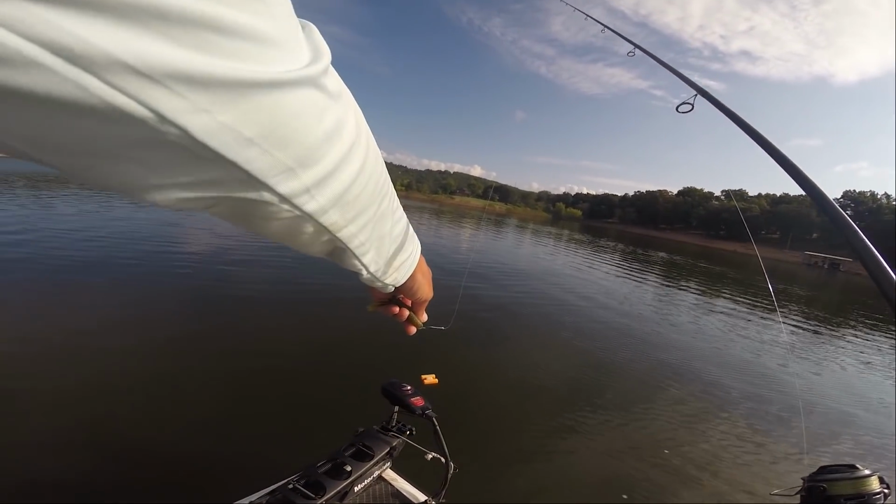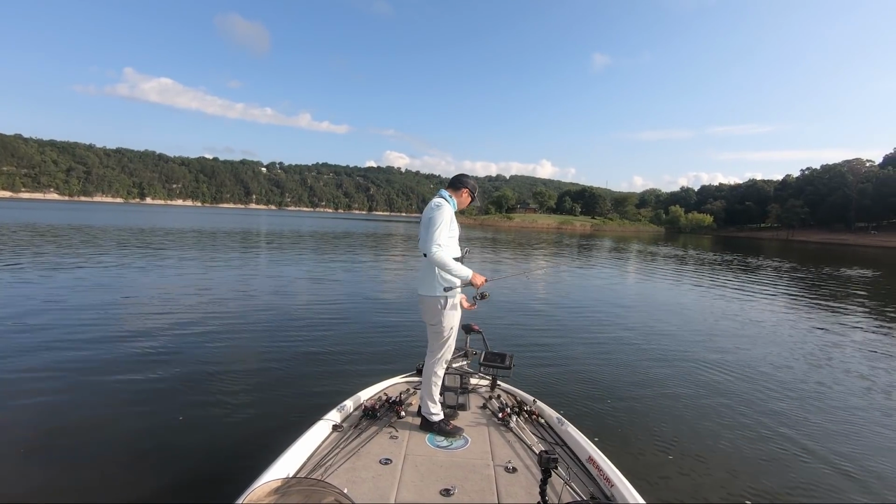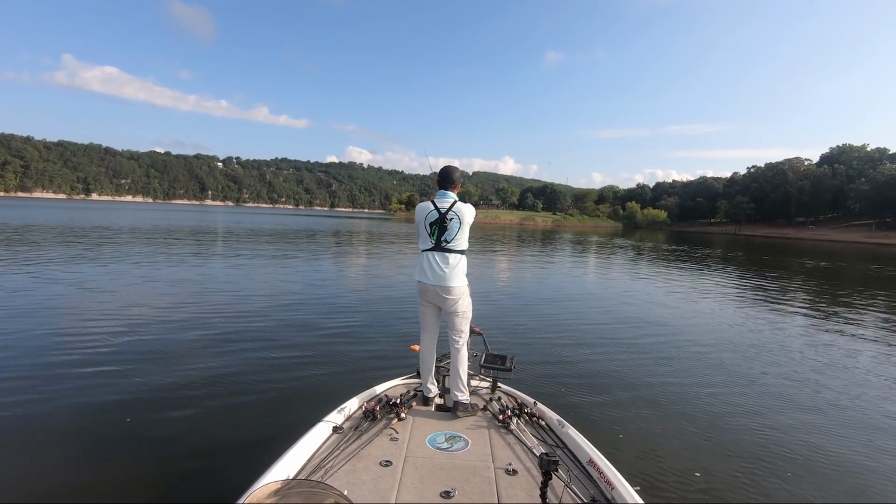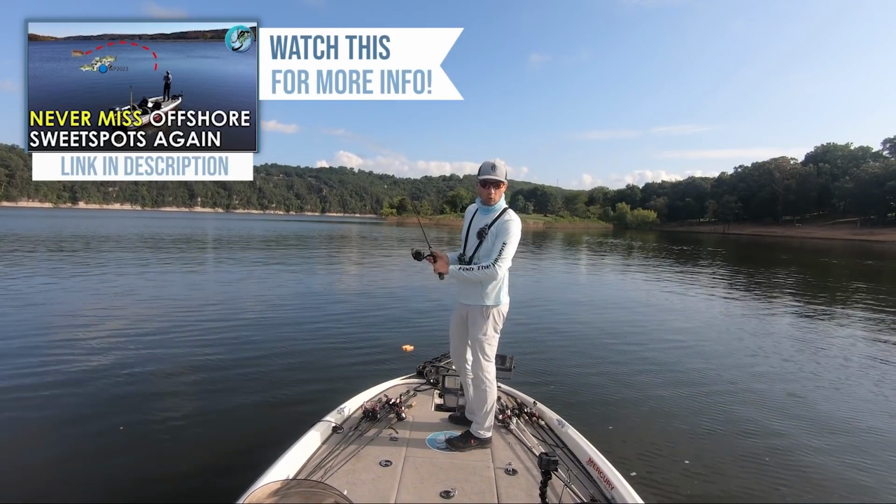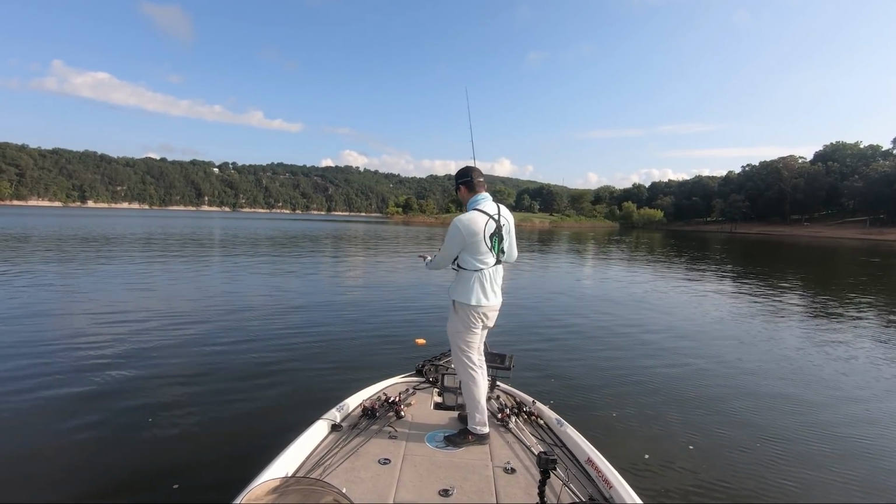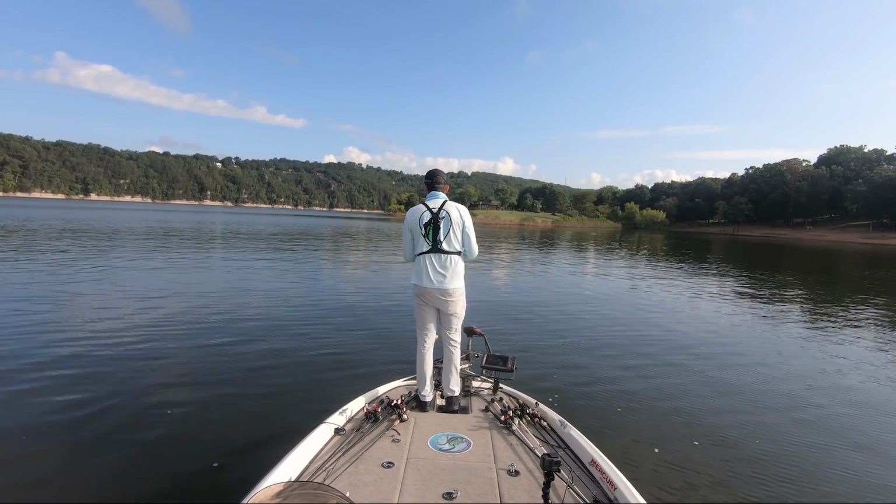I actually caught that fish with my marker buoy because my graphs are so old that they're so outdated that the waypoints won't transfer between them anymore. So I have to use the marker buoy to mark my spots. And I made a video explaining how to mark offshore spots using either a marker buoy or by using linked graphs with waypoints. And so usually I would use the waypoint system, but right now I don't have that option. So I'm using the old school marker buoy approach until I get some new graphs. And either way, it's working.